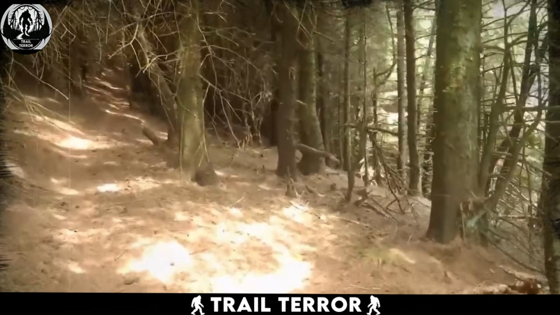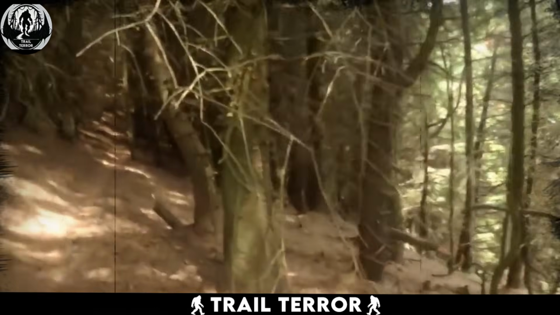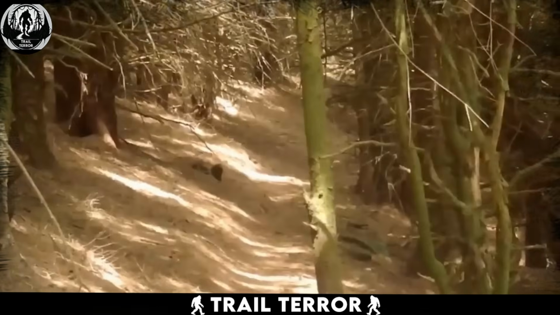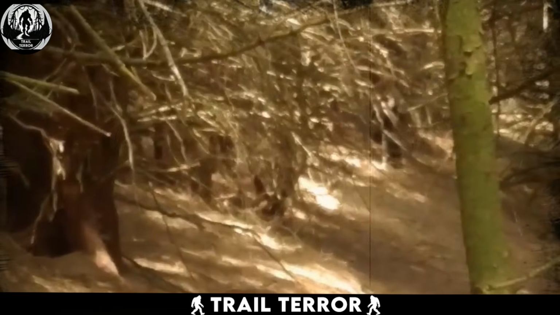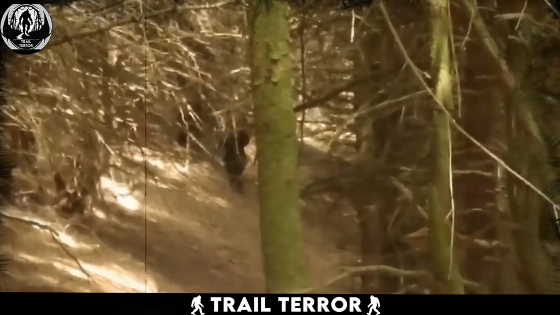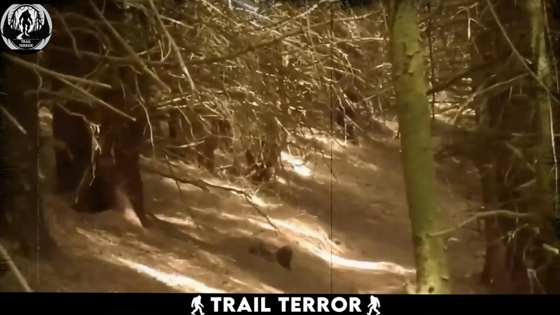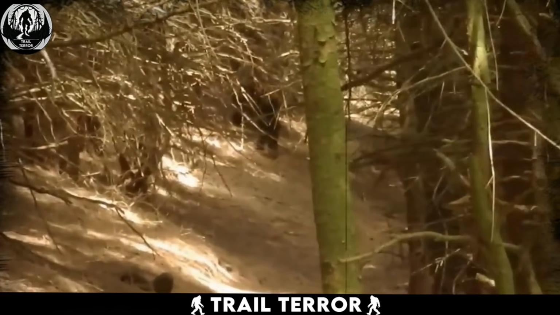In this video, a man is hiking through a forest, likely in autumn, as indicated by the leafless trees. He spots a black, hairy creature off the side of the path, piquing his curiosity. Intrigued, he follows the figure with his camera as it crosses the path, moving calmly and seemingly unaware of being observed. The creature walks on two feet, adding to the mystery.